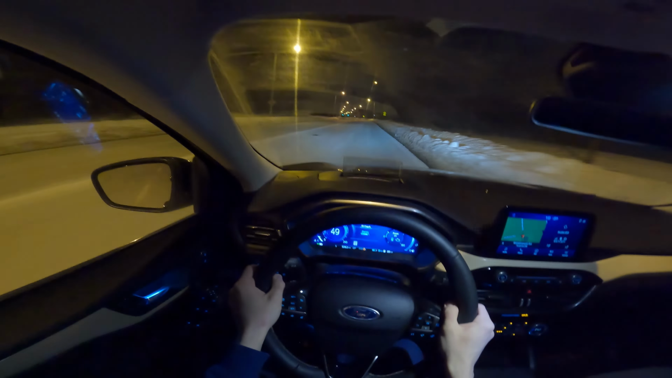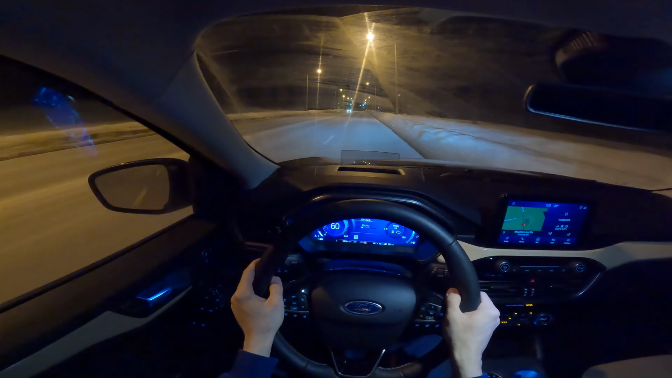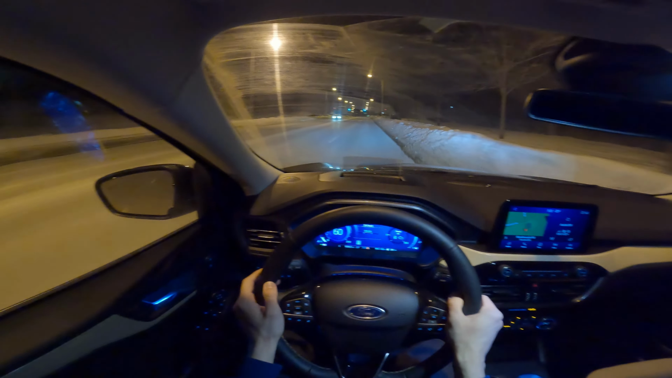And with that, we have reached the end of this night POV test drive. I hope it gave you a bit more insight about how it is to drive this 2021 Ford Escape at night. We did test the high beams, which I think worked pretty well. The headlights, of course, we also tested, and the acceleration run. And yeah, hope you liked it.